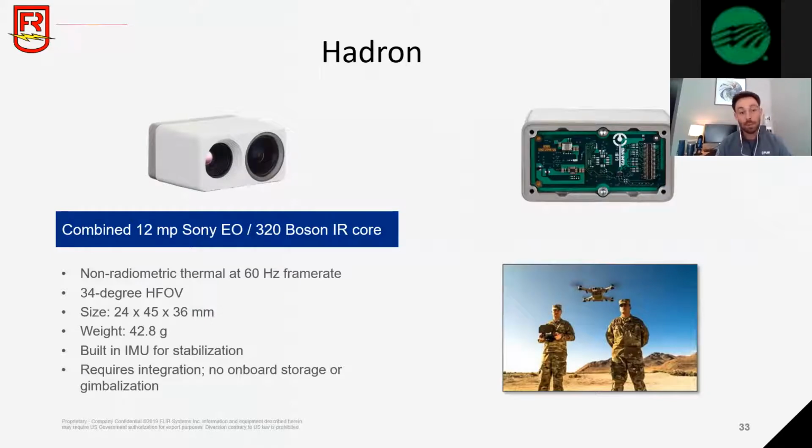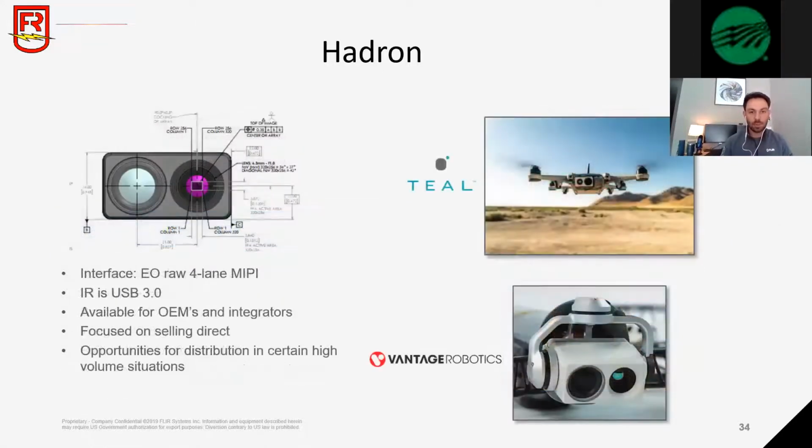It can be used as a fixed sensor, but it is 42 grams and will fit in the palm of your hand. So a really cool, flexible EO/IR payload that can be versatile in its use case. So definitely something to consider as we move forward here.